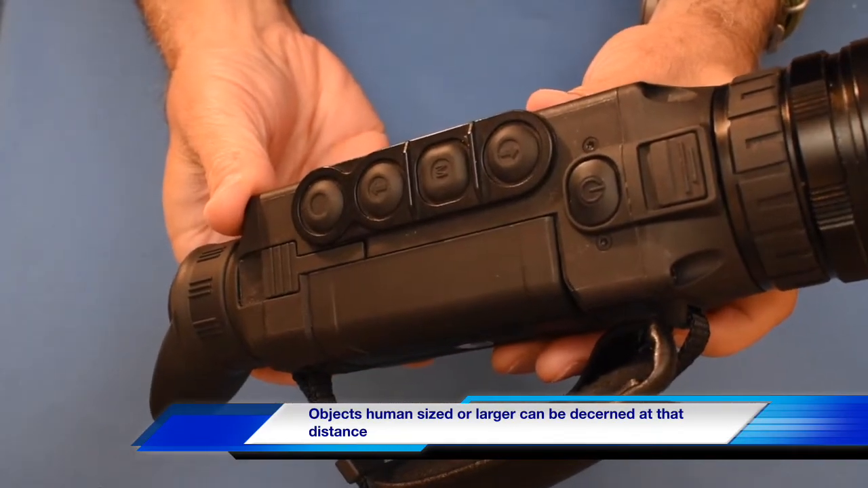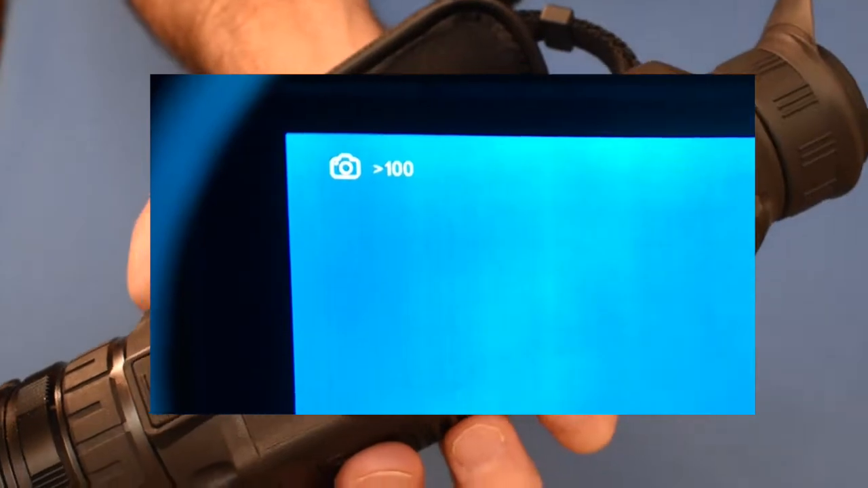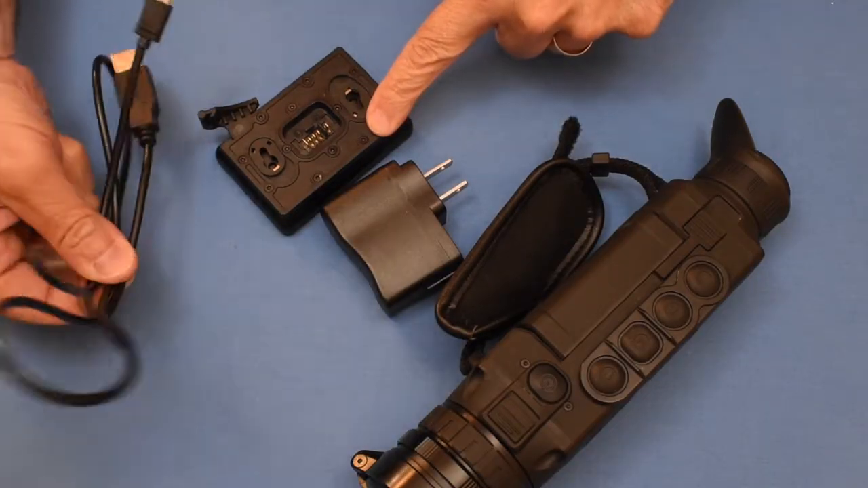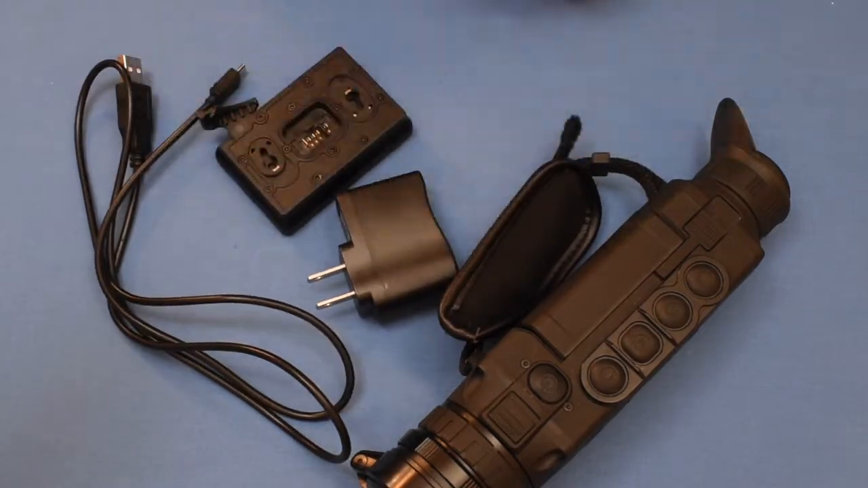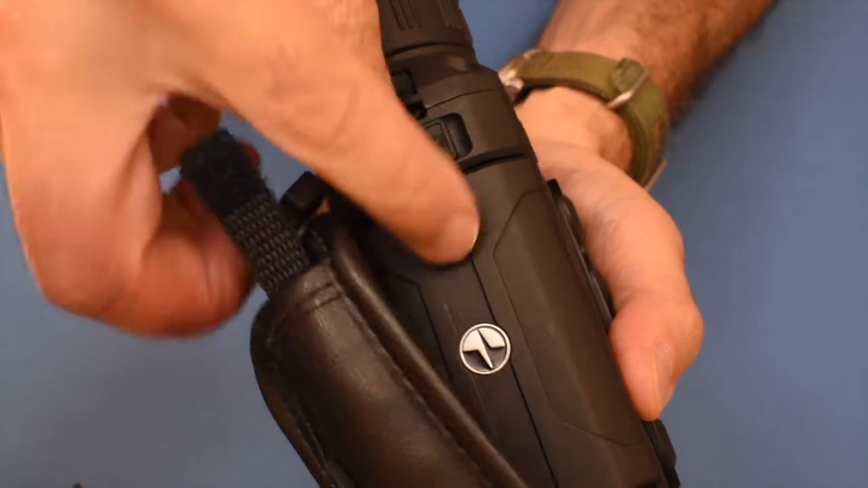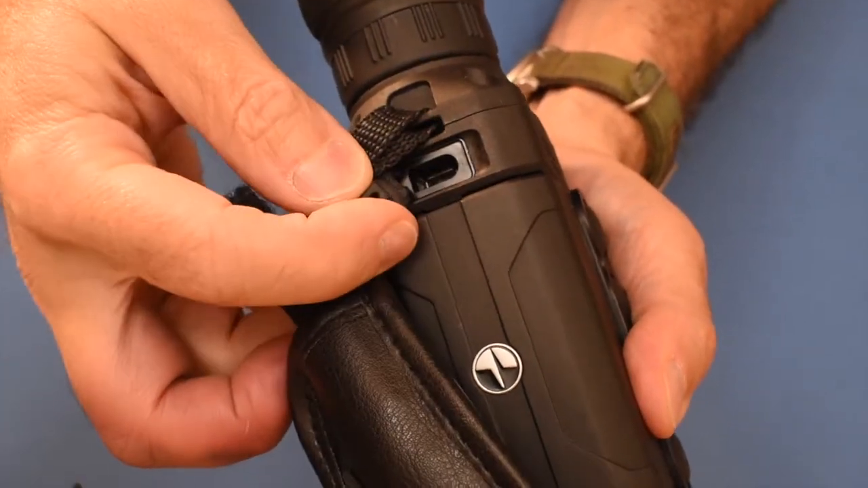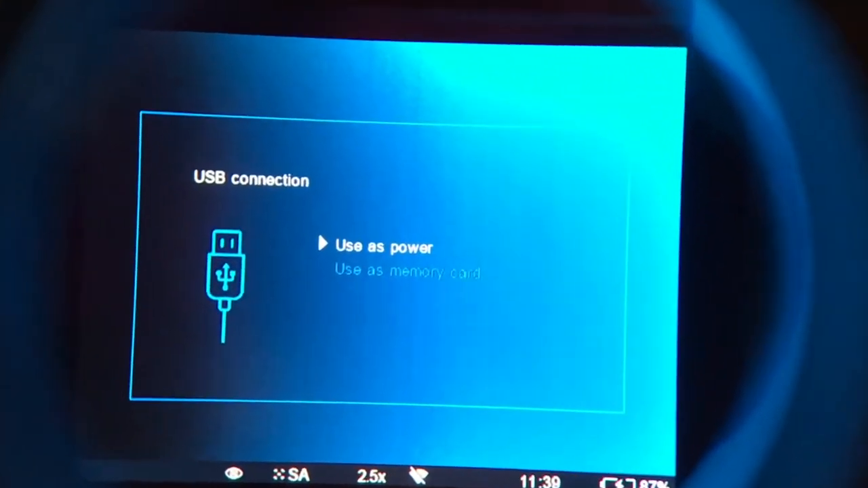That's pretty good to be able to discern things at that distance. You can select between video mode or still image mode. You can recharge the battery in the rechargeable dock along with the USB cable and the power supply that it comes with. Very convenient. It has 8 gigabytes of internal storage that you can get onto your computer via this USB port. This is also where you can use external power.